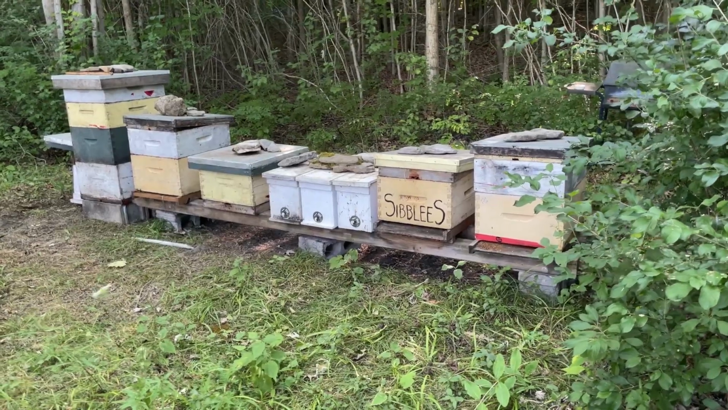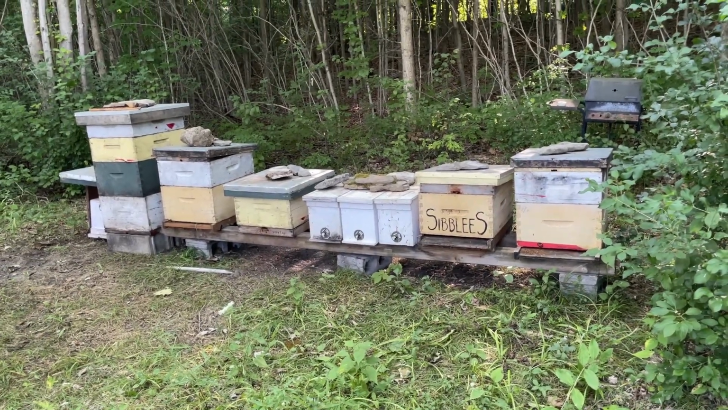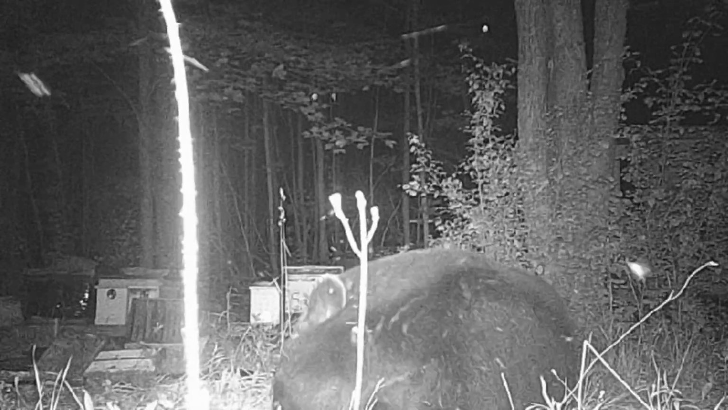So I guess I forgot to mention the bees. The bees are plentiful even without my honeybees. There's all kinds of different bees up here, whether they're native to Canada or not. Honeybees are not, of course. They were imported from Europe way back when.